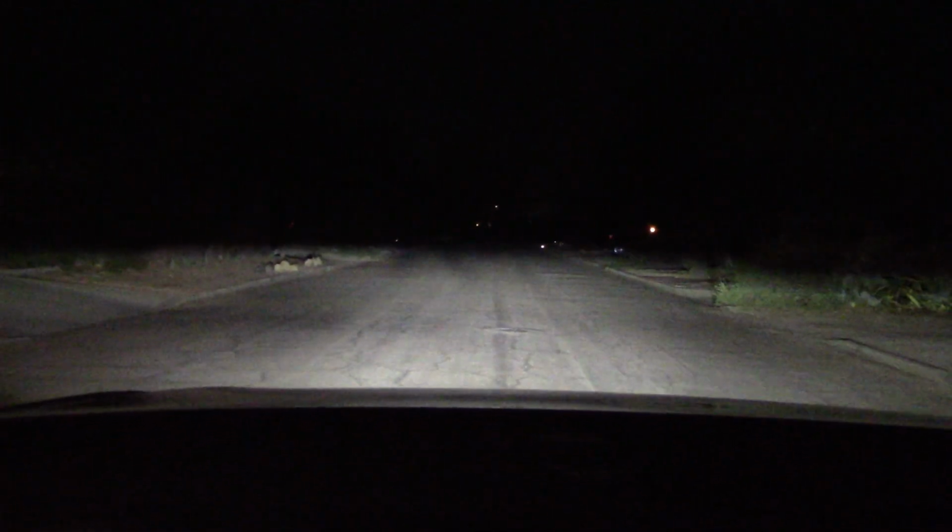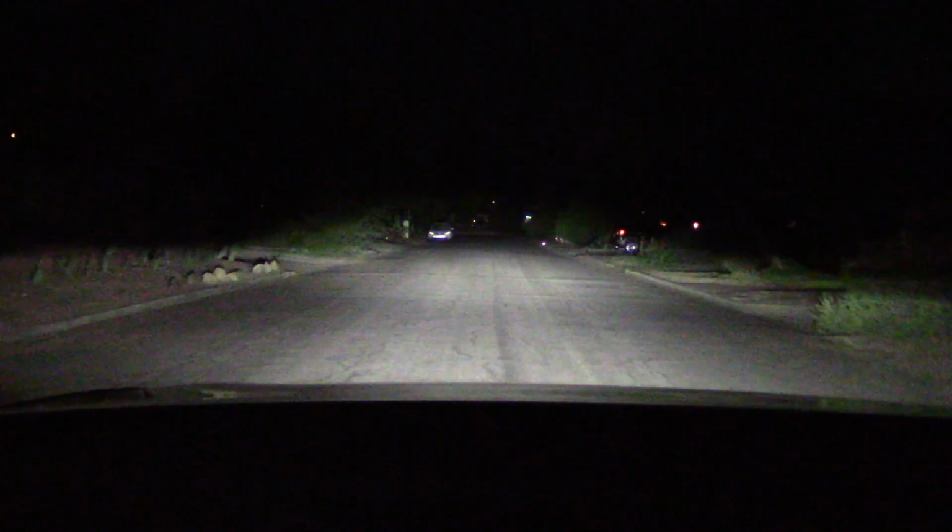Alright, time for our dingy dark street test. The boogeyman might be out here. Let's see. This is a full block. I can see about halfway. High beam. Just barely down the street.